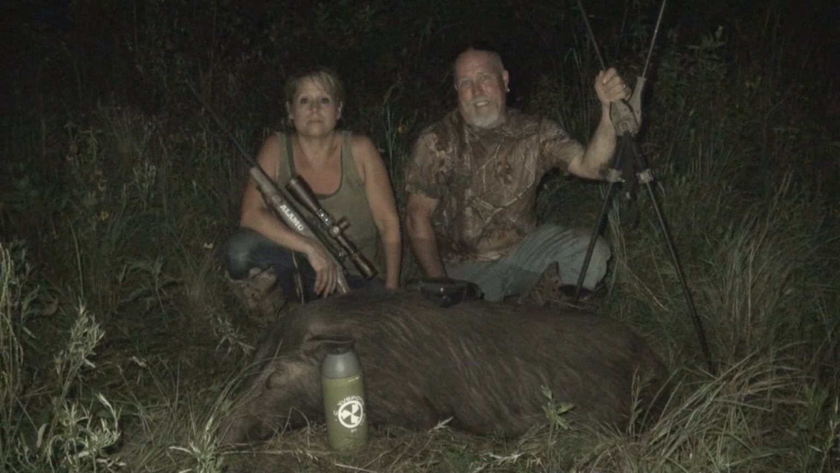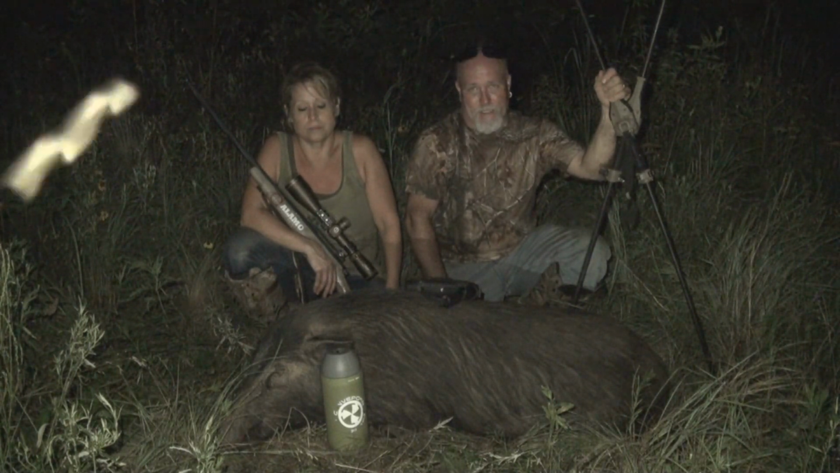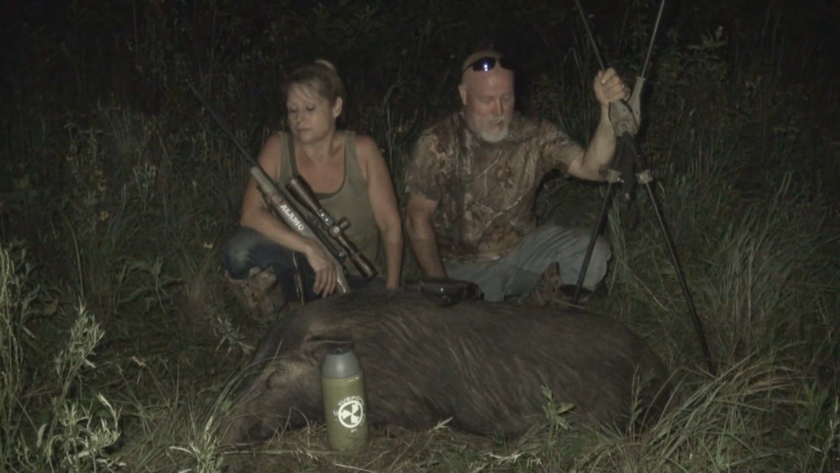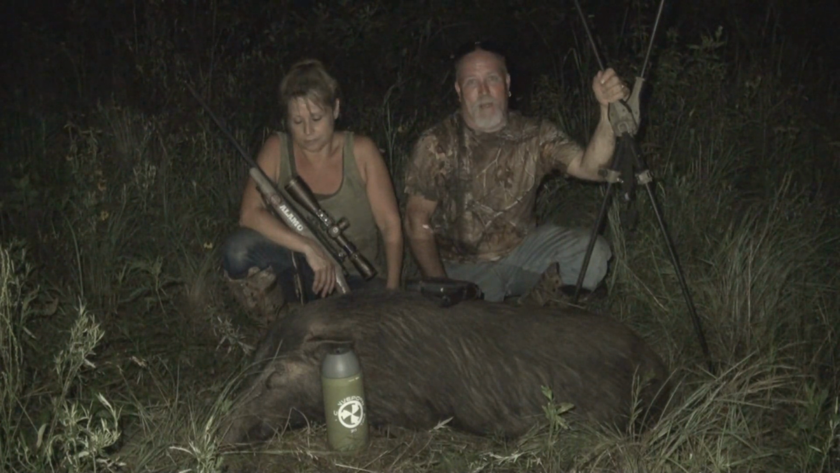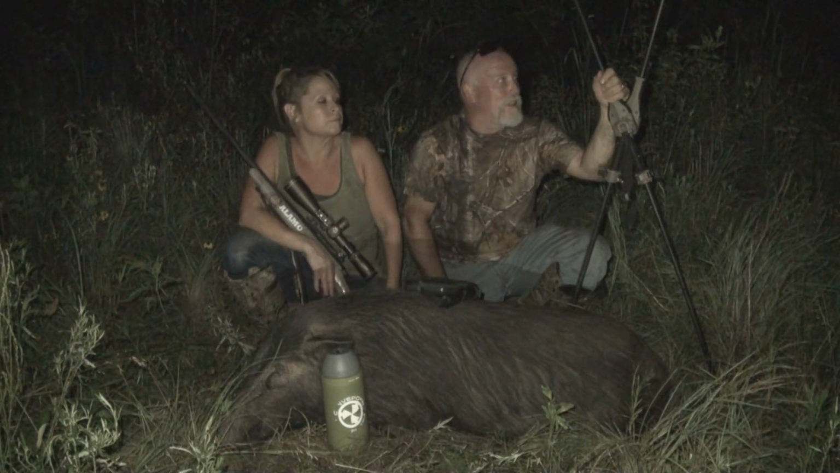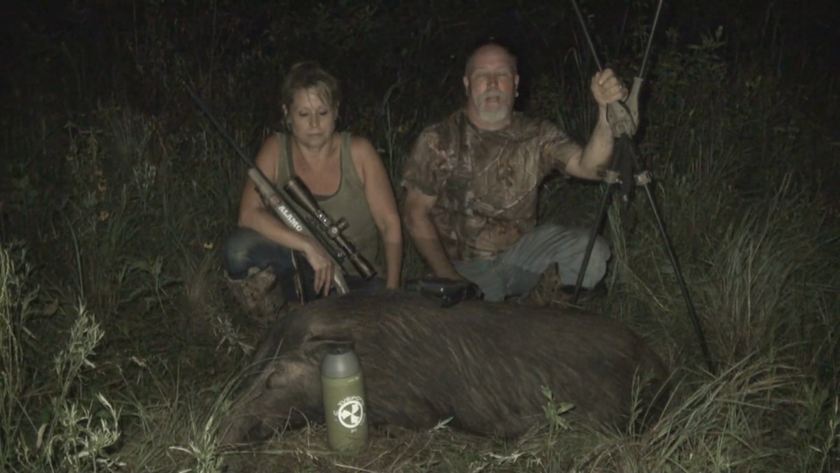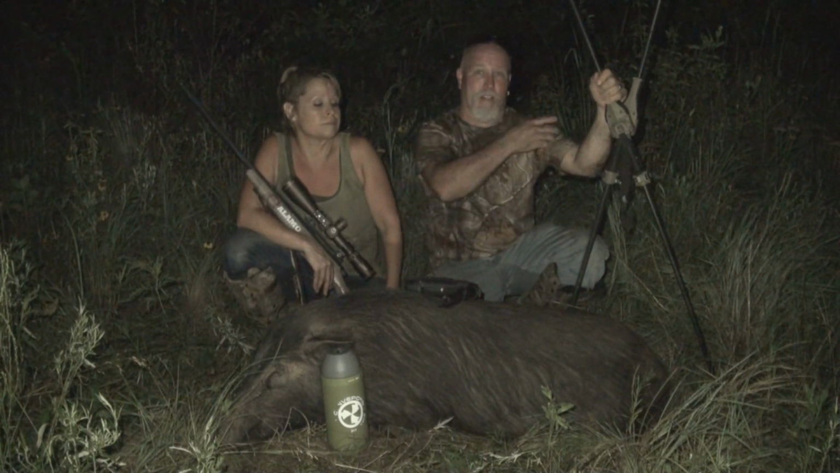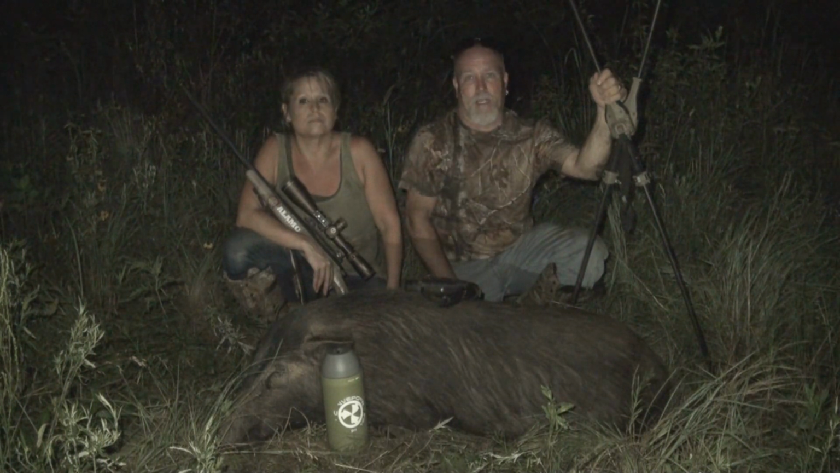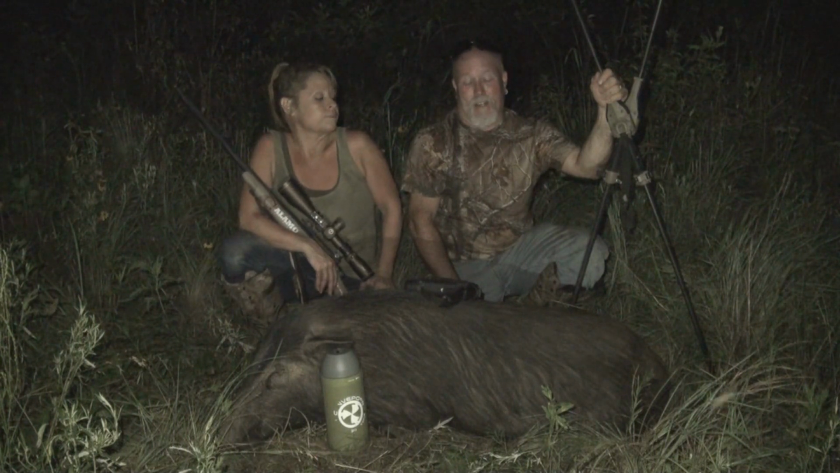Too thick to run. We got out hunted today in 100-degree weather. The heat index is extraordinary. And we didn't see any hogs. So we waited a little while and came back out again this evening. We actually hunted on the other side of these plum thickets a week ago, and the wind was out of the north. Well, today it was out of the south, and we had to go past the hogs and come back to try to call them. We were just hoping that they were still in this area. And as it turned out, they were.